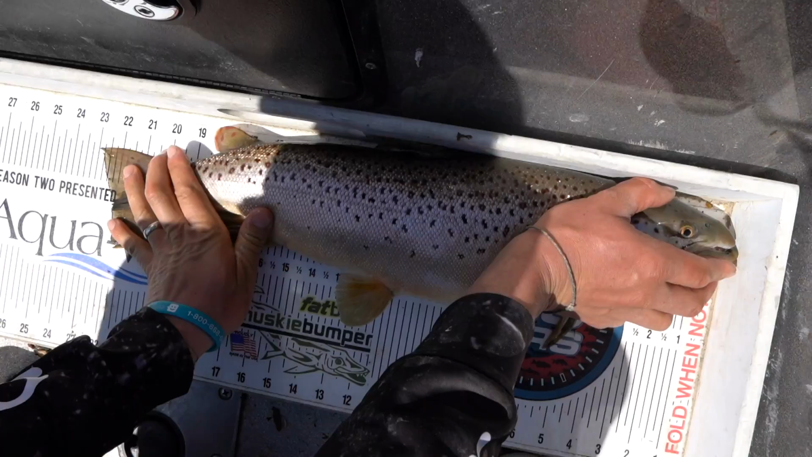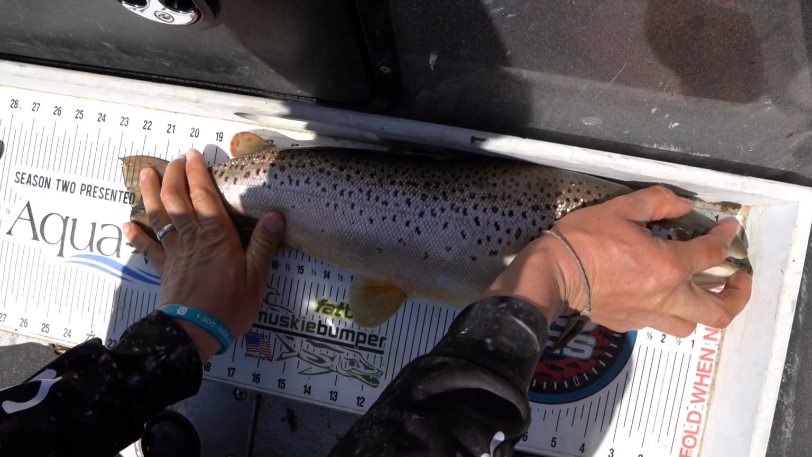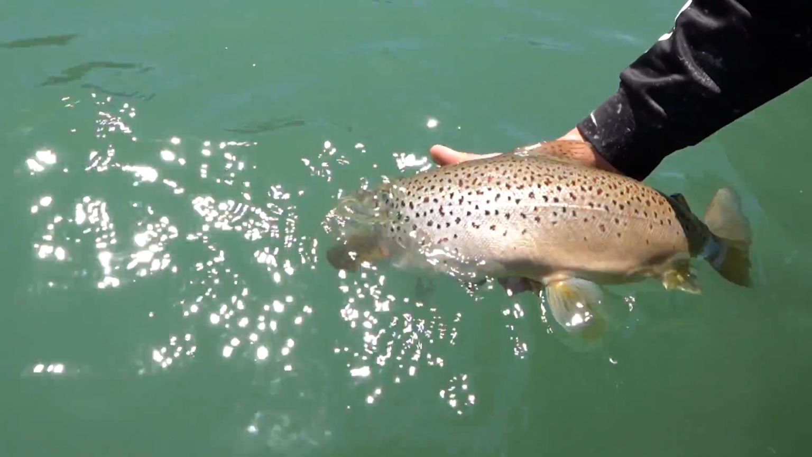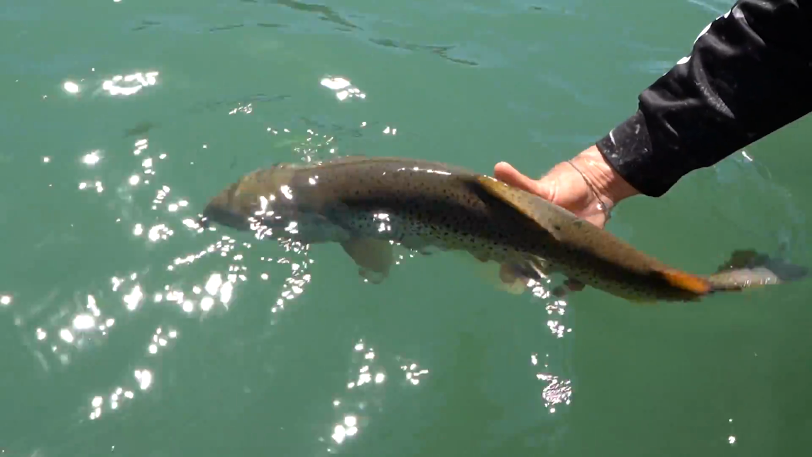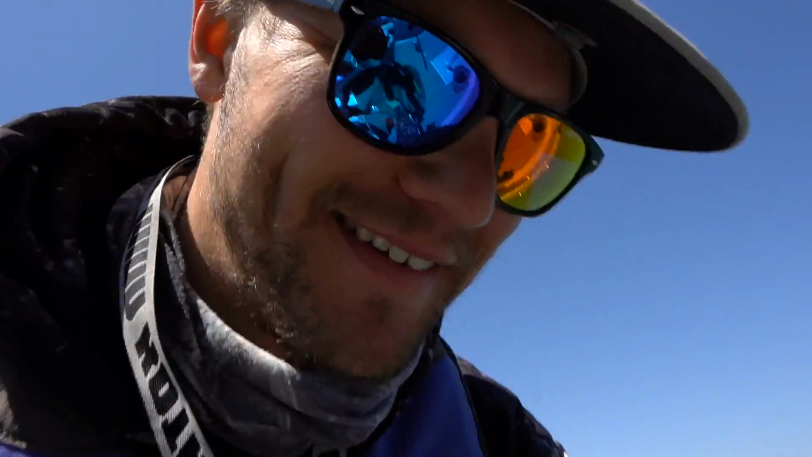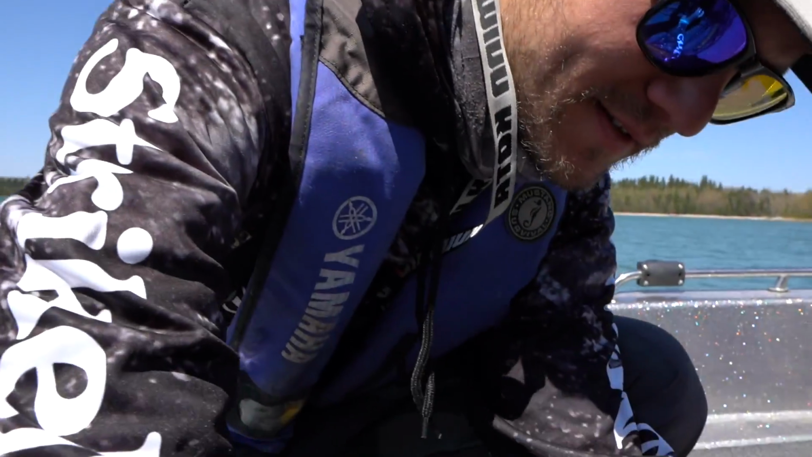Get a quick measurement. 23. 23. Okay, gonna get him right back in. Oh, he's fresh. Okay, nice. Beautiful release. Here he goes. Cool. I can't believe it! This is insane.